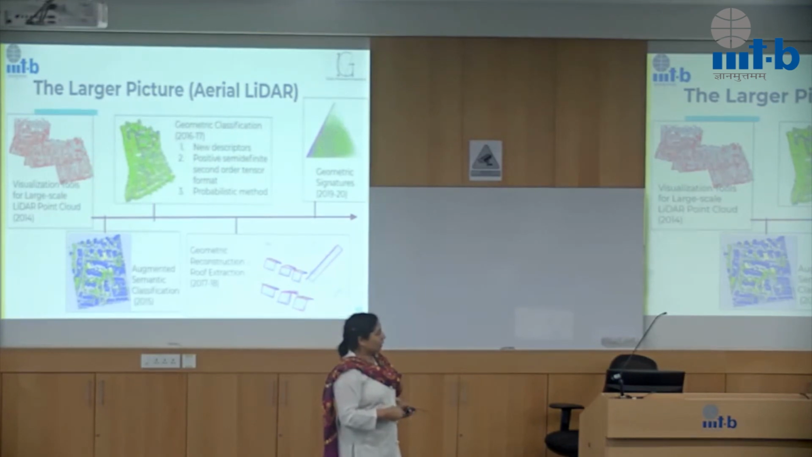Then soon we did some work on geometric reconstruction, but we focused on very specific kinds of roofs, which are simple gabled roofs, and this happened over 2017-18. We have an IEEE journal paper out of this, and this is the current work. This is under review right now.